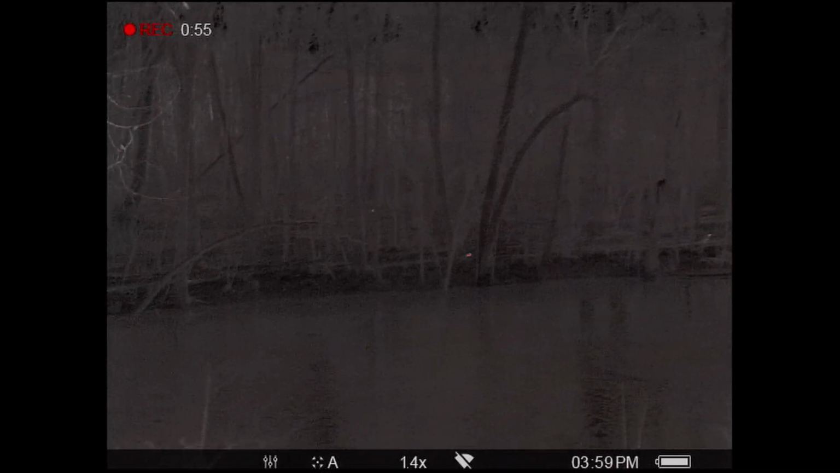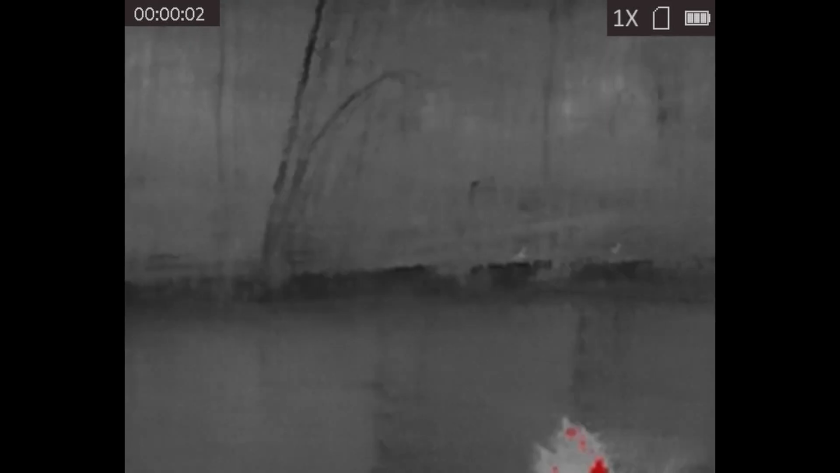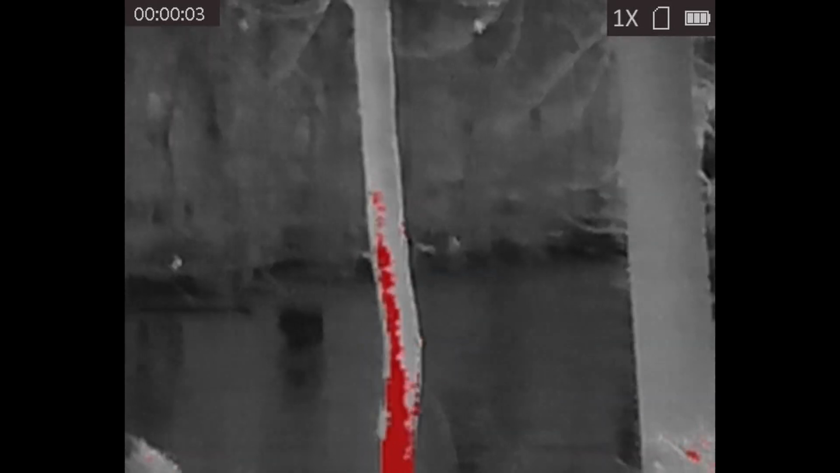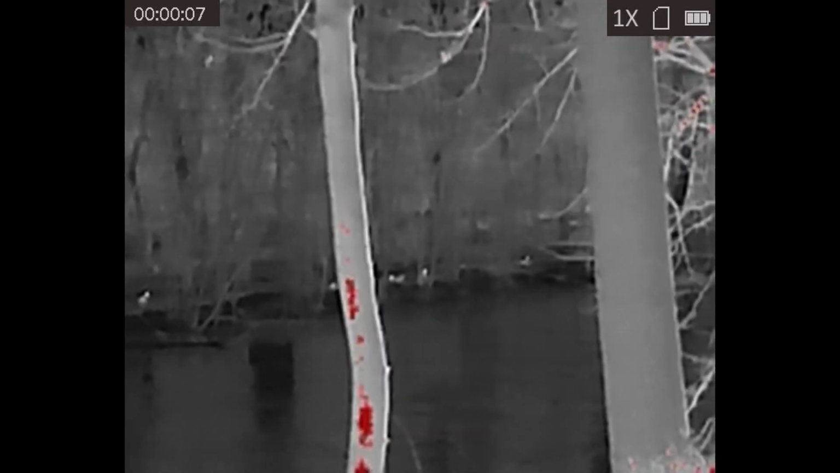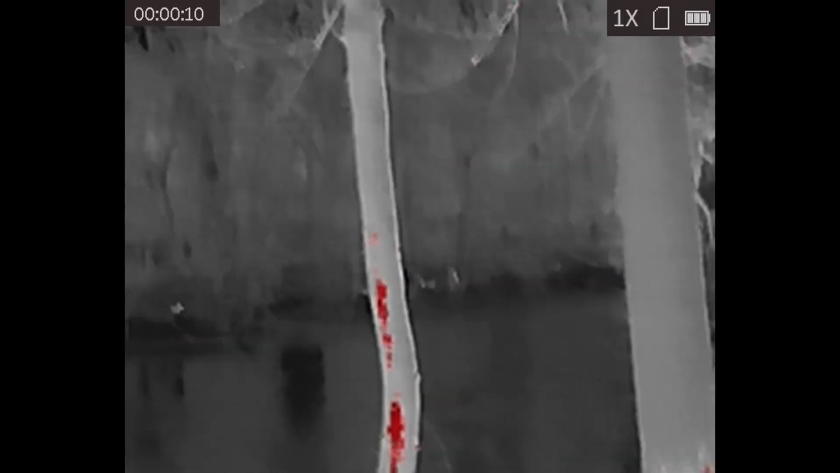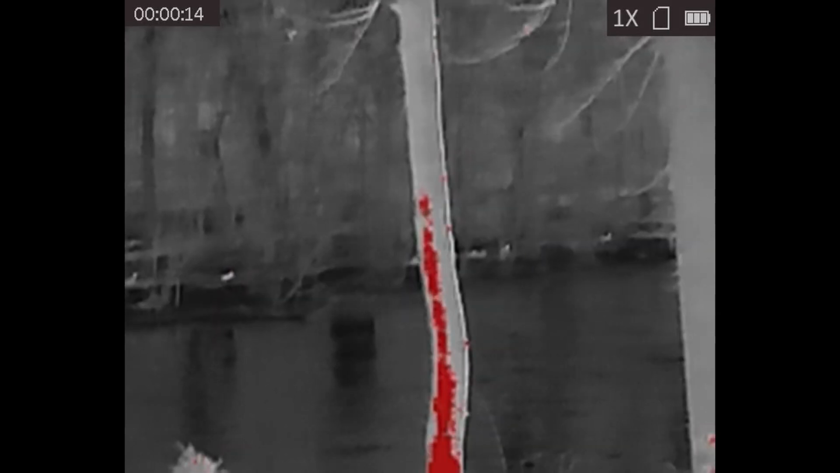But yeah, so you can see for my uses, it's far better to have a wide field of view. And then finally, we have the AGM TM10-256. So this is just about the cheapest entry-level scope I would personally go with. You can identify that there are some heat sources out there.